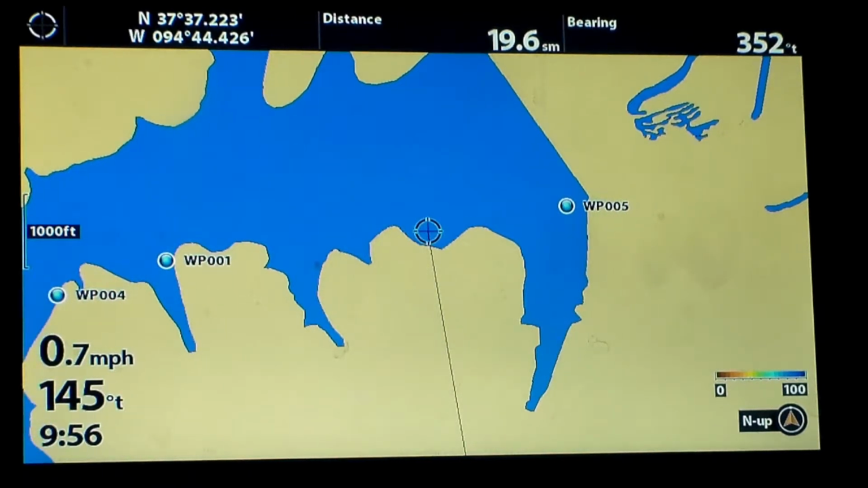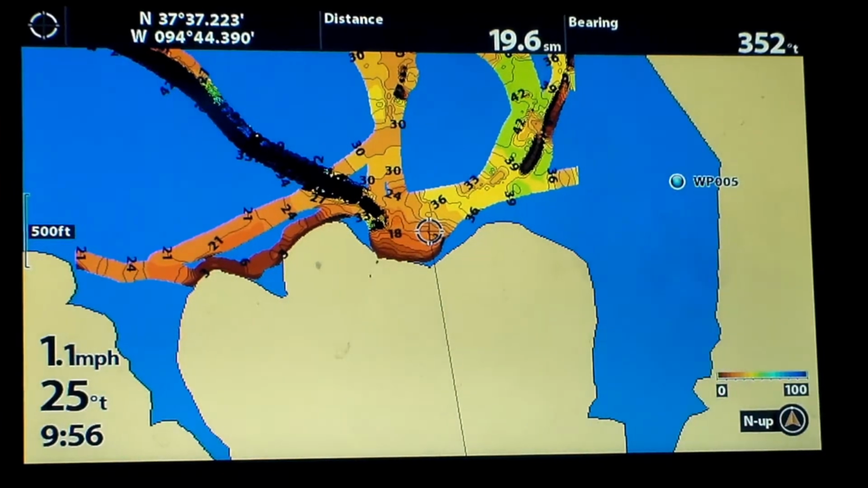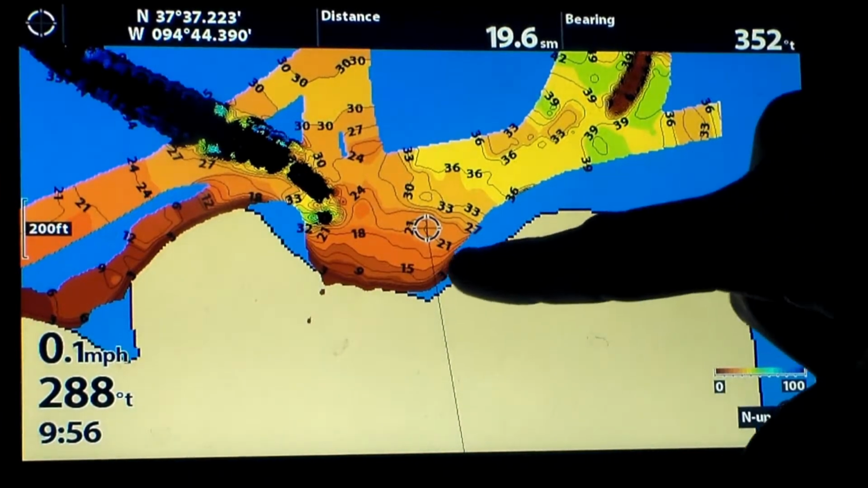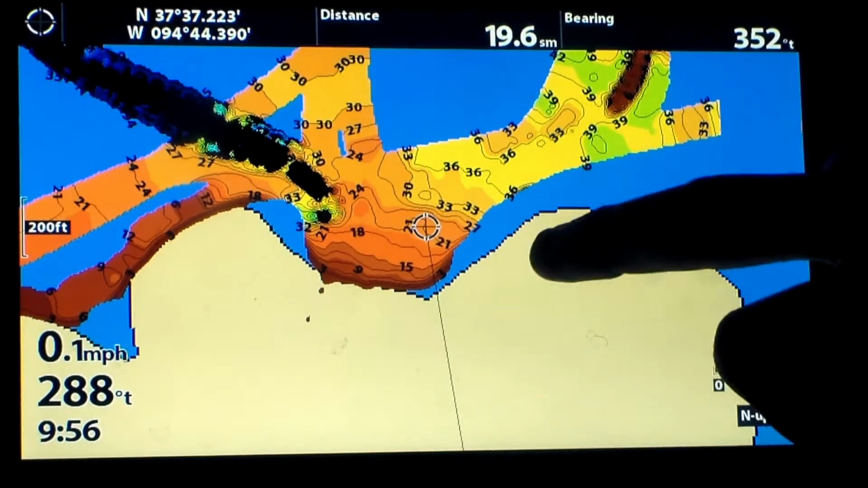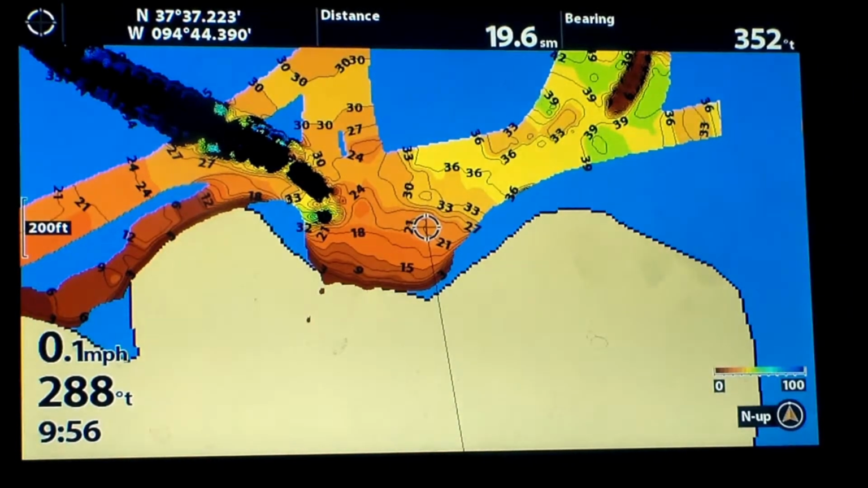Let me get zoomed in here in a second. We should have some data pop up. Yeah, there we go. So this is fairly deep right here, but the closer, you can only get so close because there's a bunch of trees right here, and you can see that this is up in 3 foot of water. Andy actually caught his keeper right here in 3 foot of water last week.